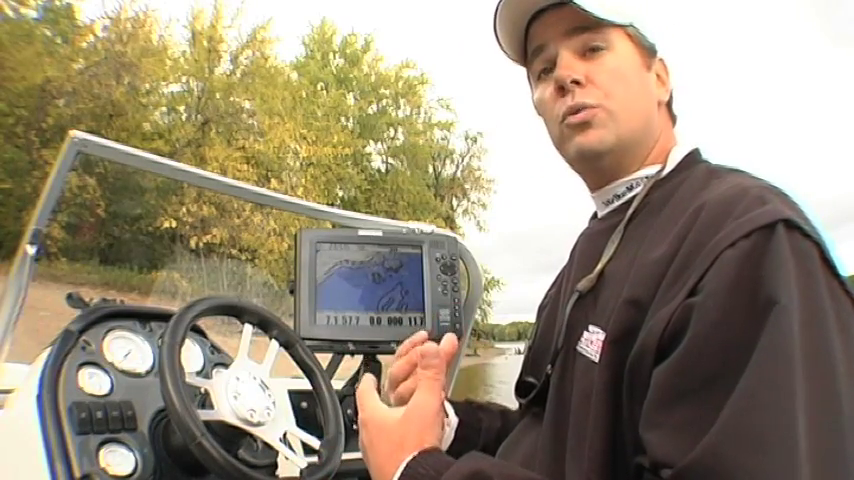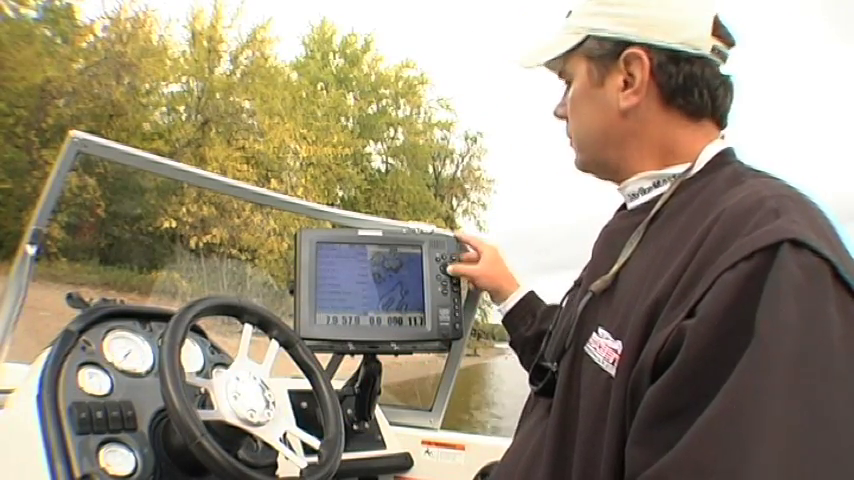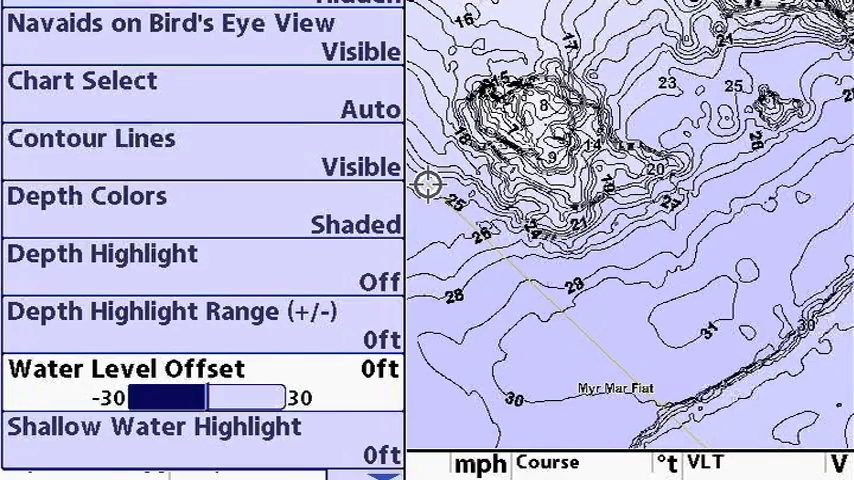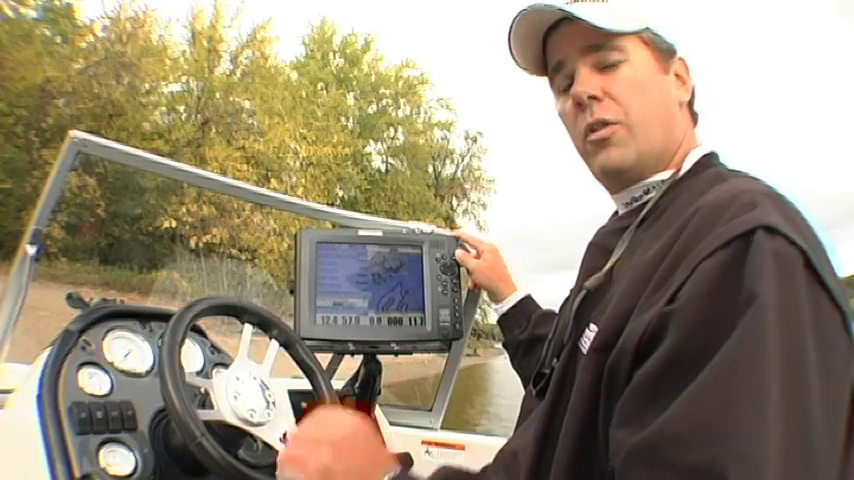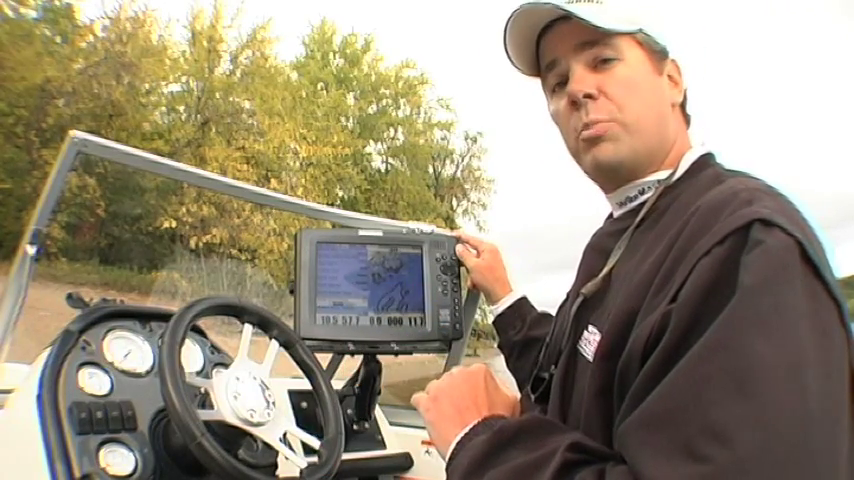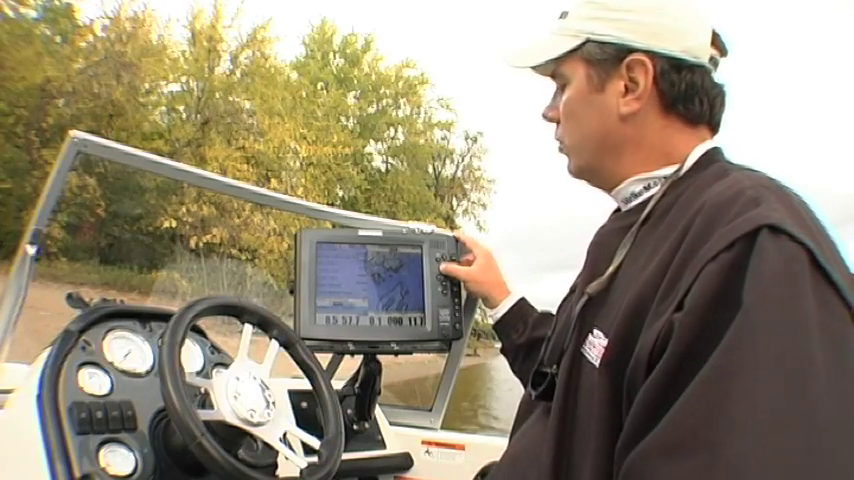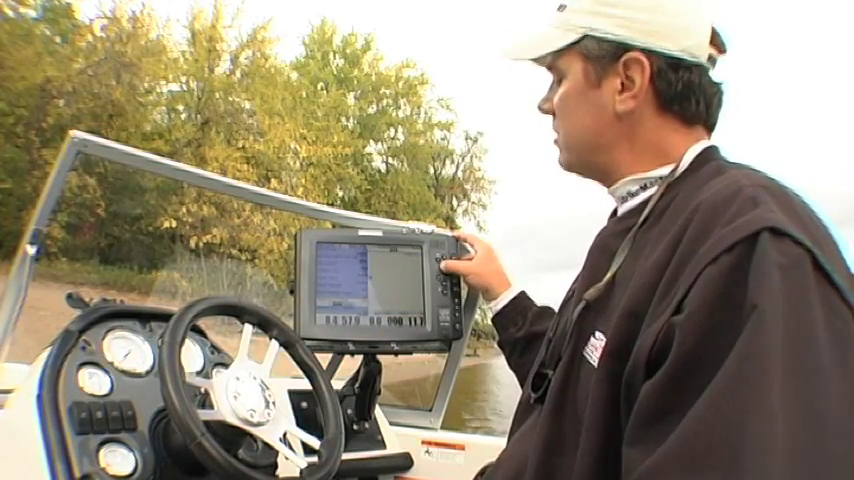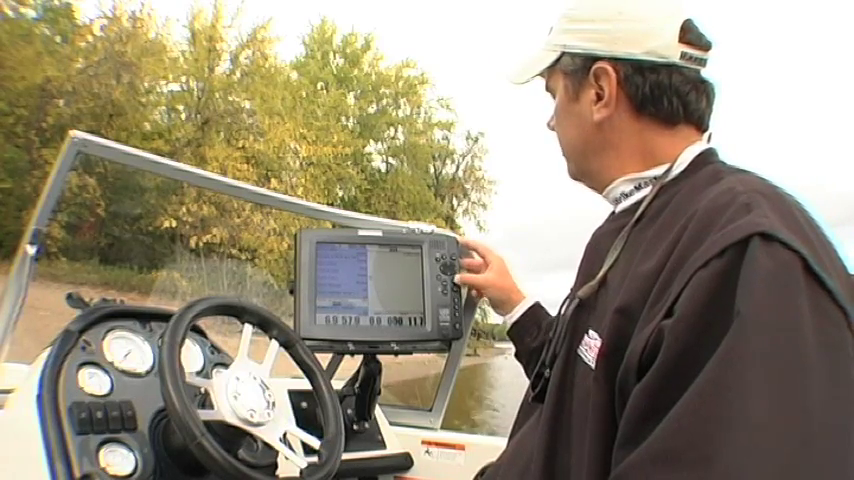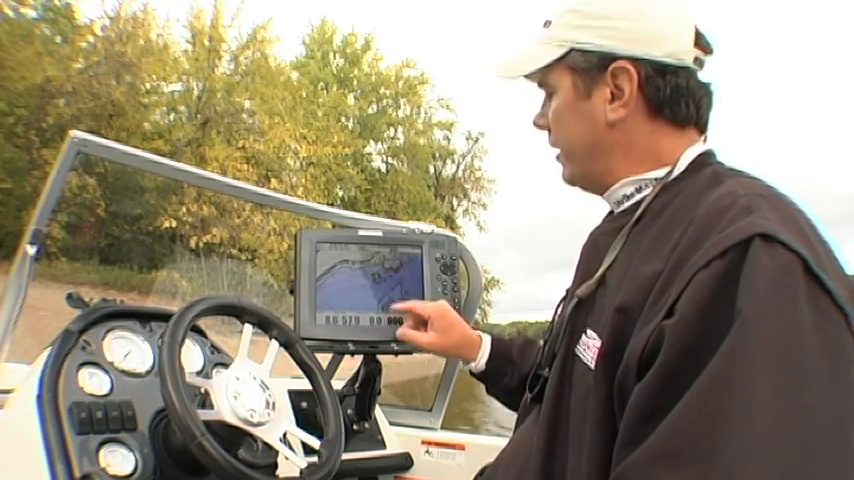What you would do to correct the map is go menu, menu, scroll down to water level offset, and then we're going to adjust the water level to correspond with what we're seeing on the day when we're actually on the water. So the water level's gone down due to drought, so we're going to subtract, say, 6 feet. Enter. And what you see now is the map has corrected itself.